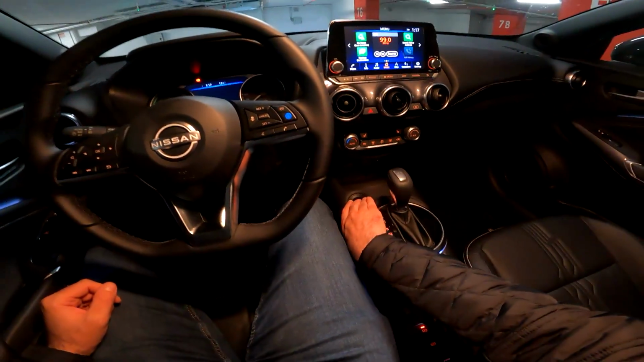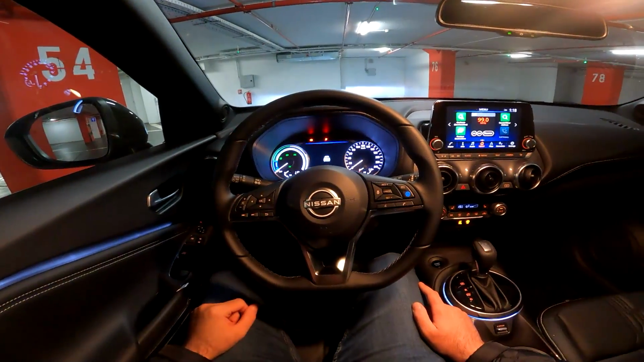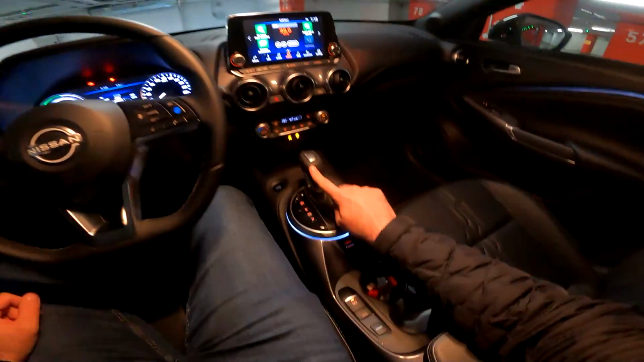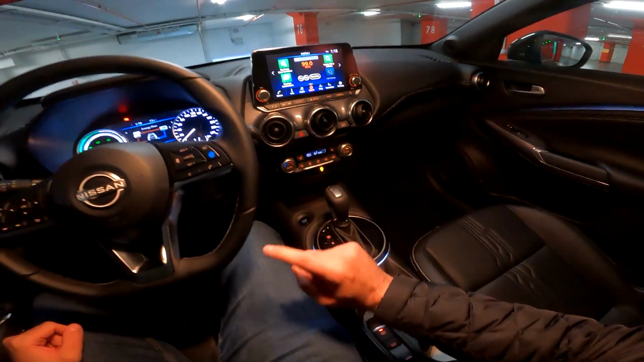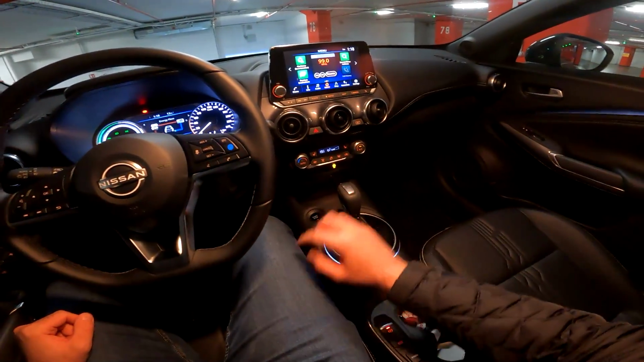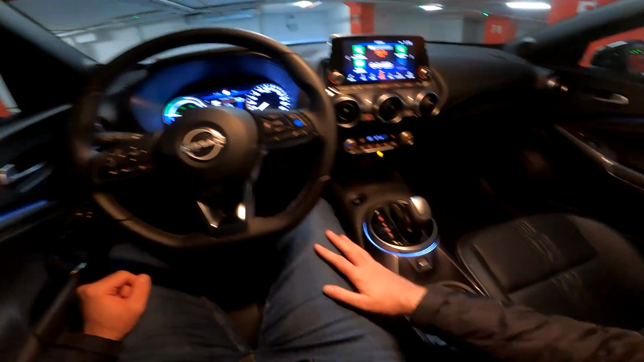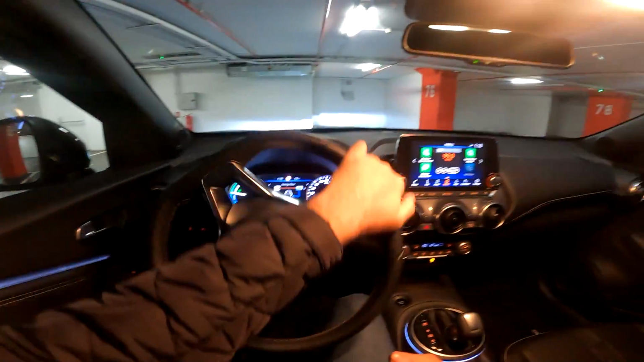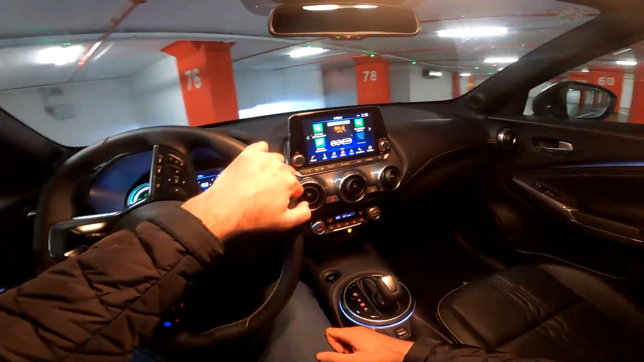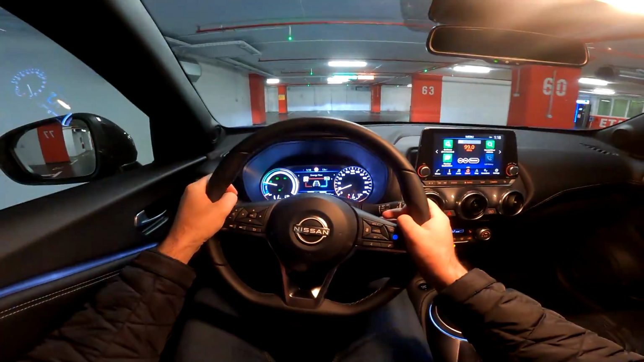So let's actually start the car. Press the start button here, and you see the nice animation. Gear selector for the automatic transmission, a special multi-modal transmission for ICE gears and 2 EV gears. Let's put it to drive. Release the electronic parking brake, and we are ready to go. In silence.